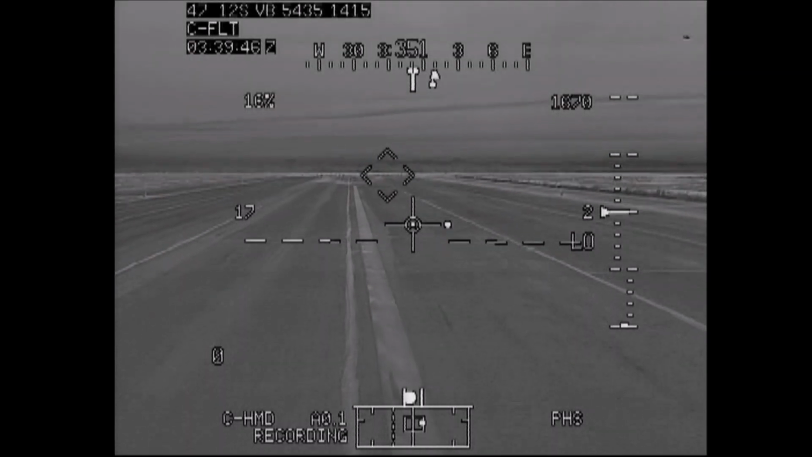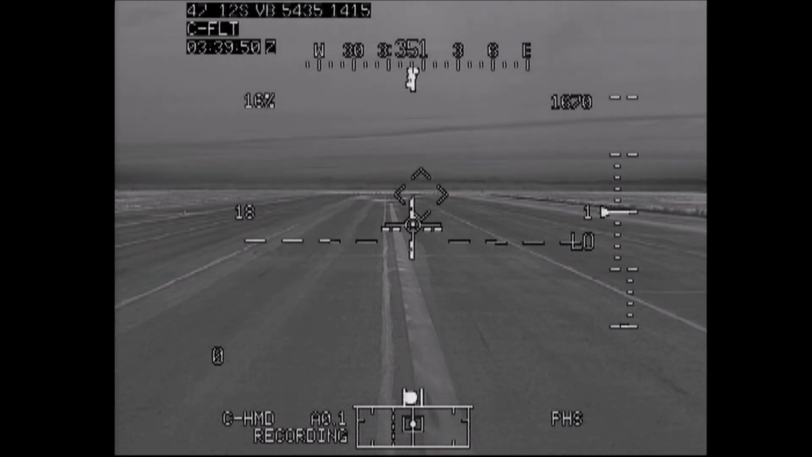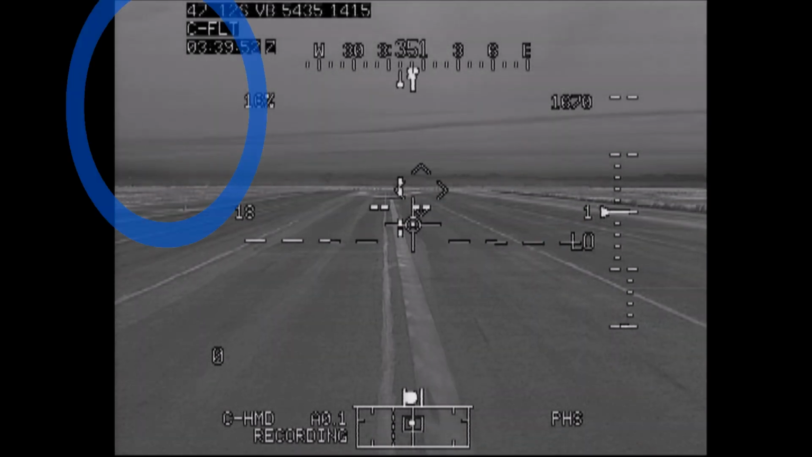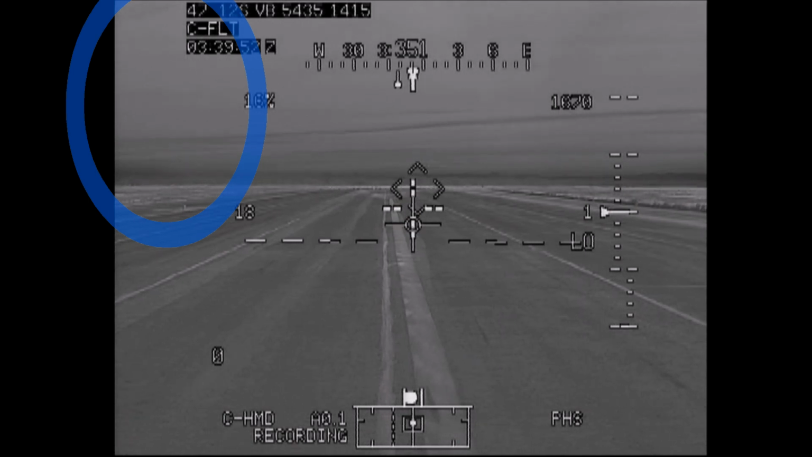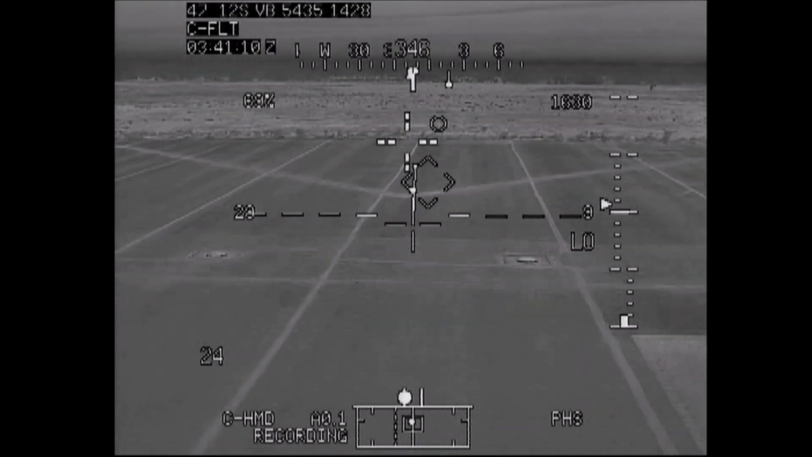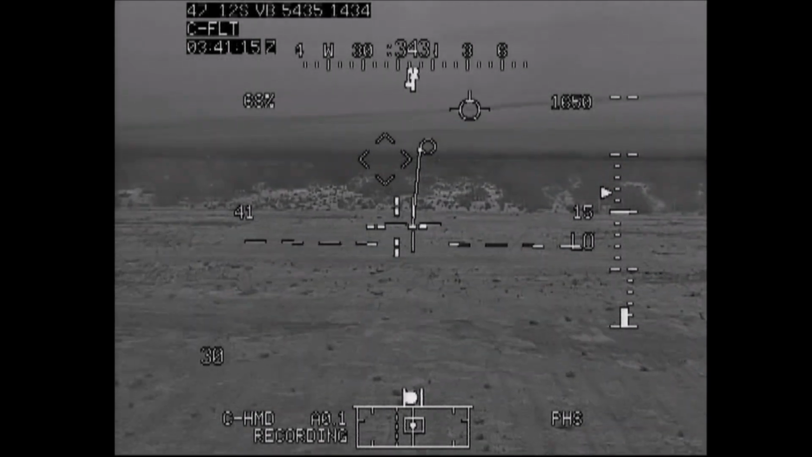Abort point. Not really. The fence, if we haven't gotten 3-2 by the fence, just pull whatever power is needed to clear the fence. Did you see that? Right, roger that. Let's roll all the way down the runway. Did you see that?